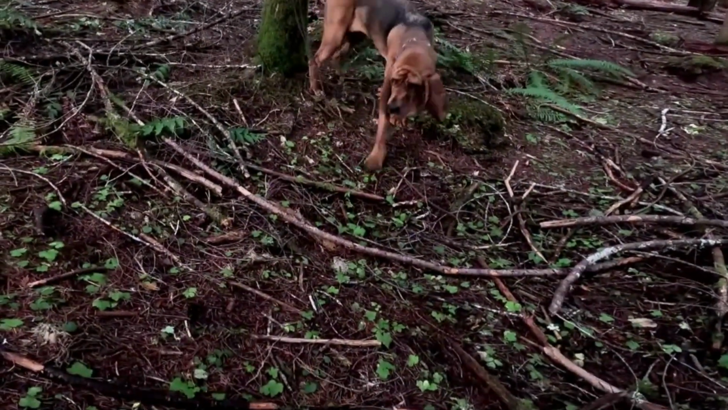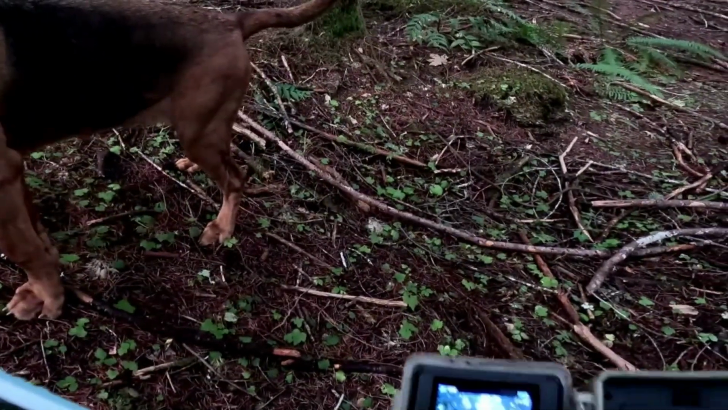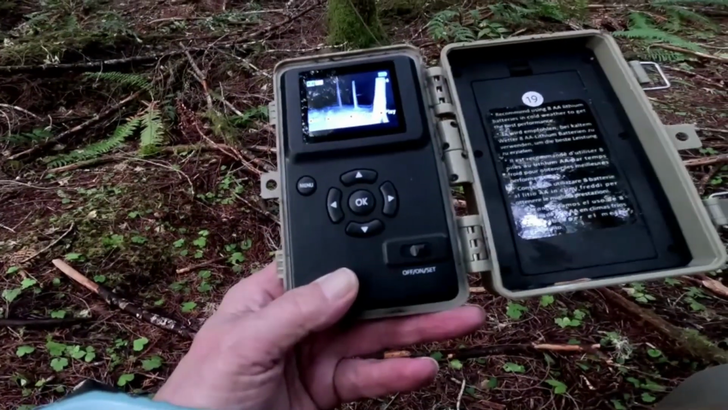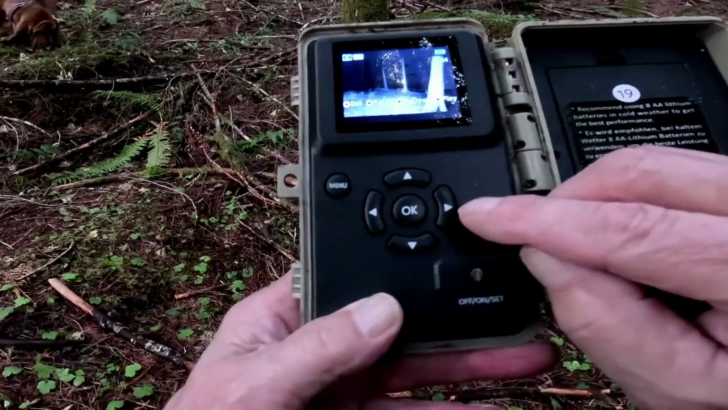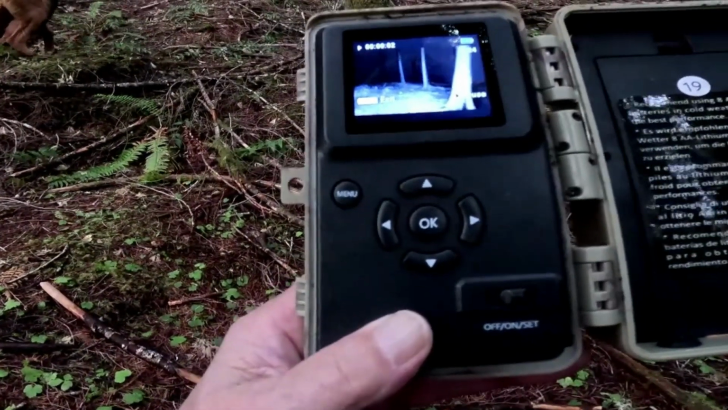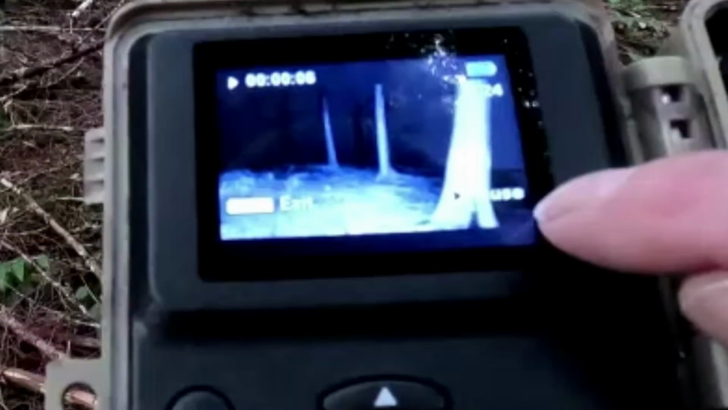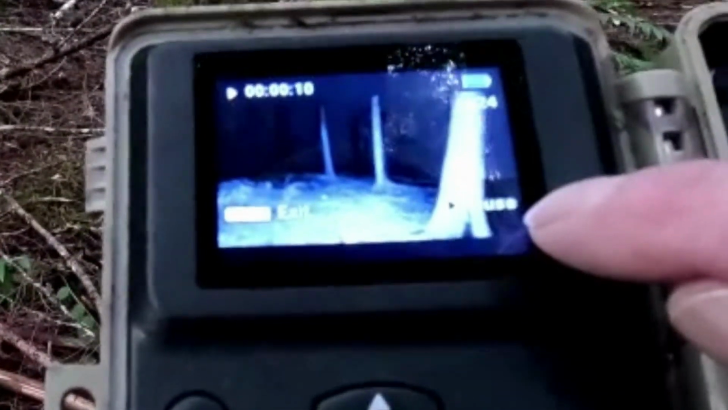I've taken the camera off. Let's see if we can see what turned it around. Oh, there's something right over here. Oh, that's an elk. I think it's an elk.